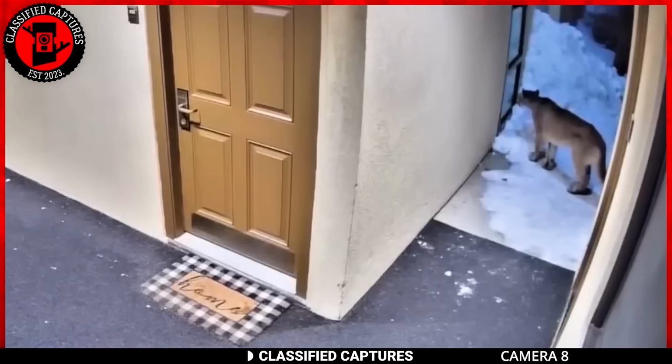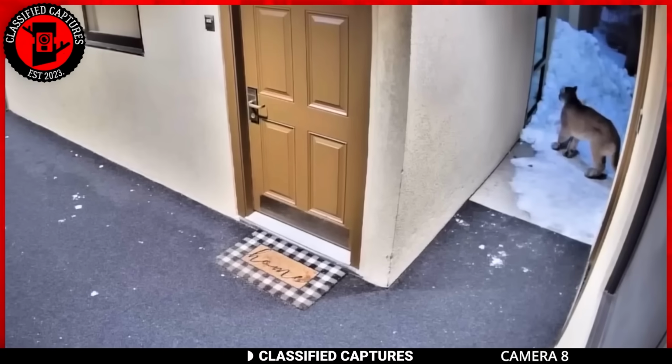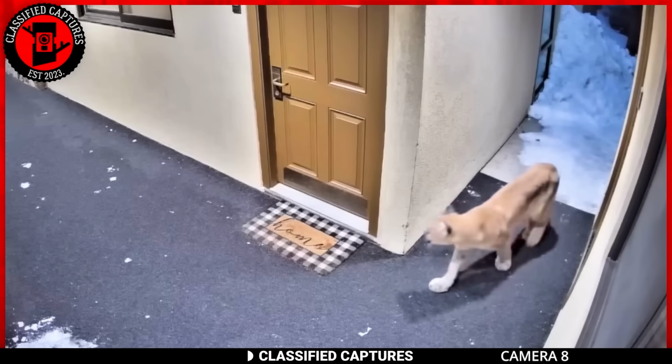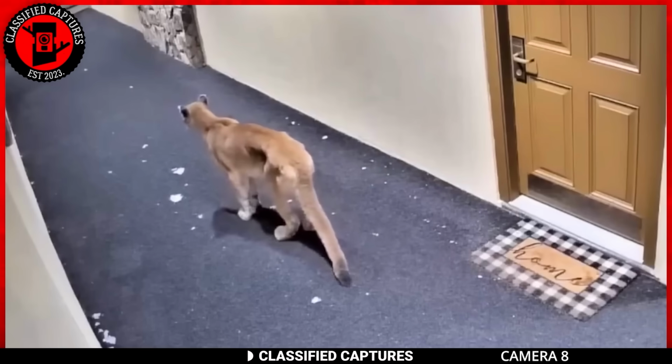Talk of an unusual intruder. In this footage, we can see an apartment complex captured, but it's missing a door. Not exactly an ideal security setup. In a matter of seconds, a surprise visitor strolls in, and it's none other than a mountain lion. Yeah, you heard that right.